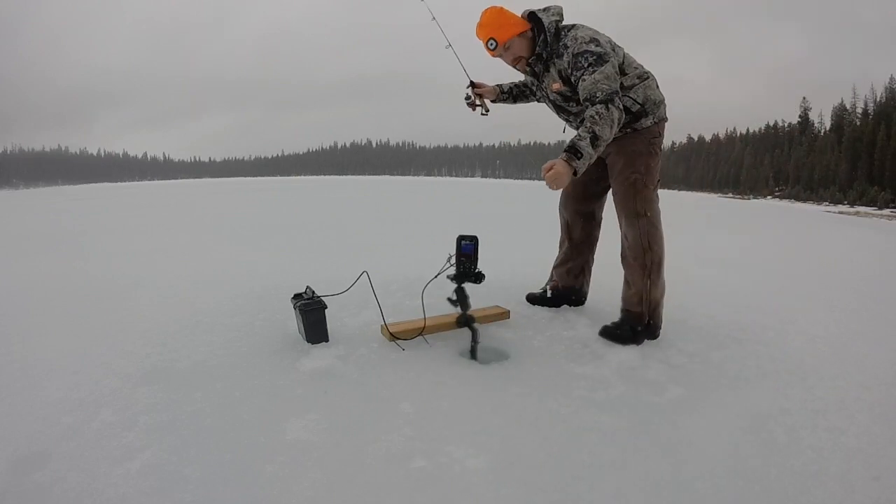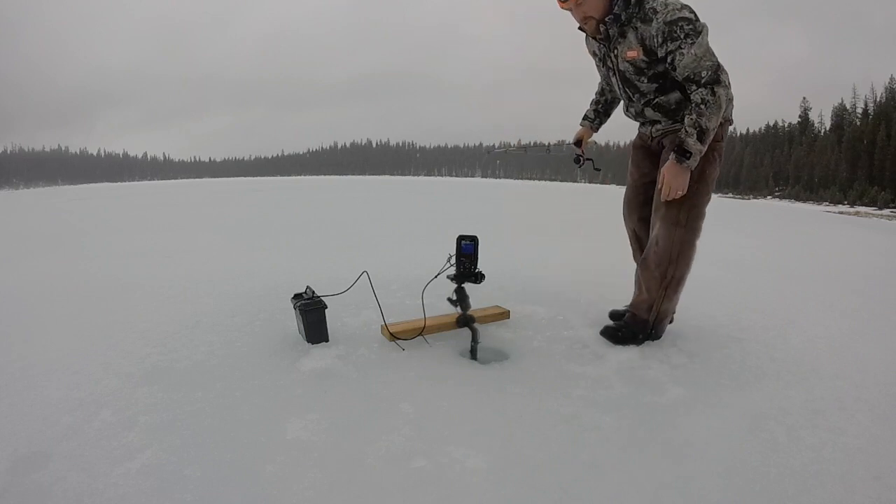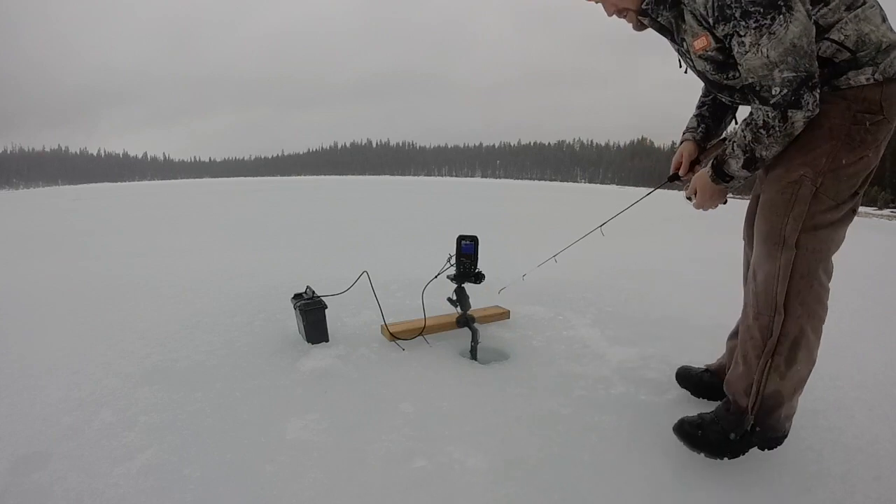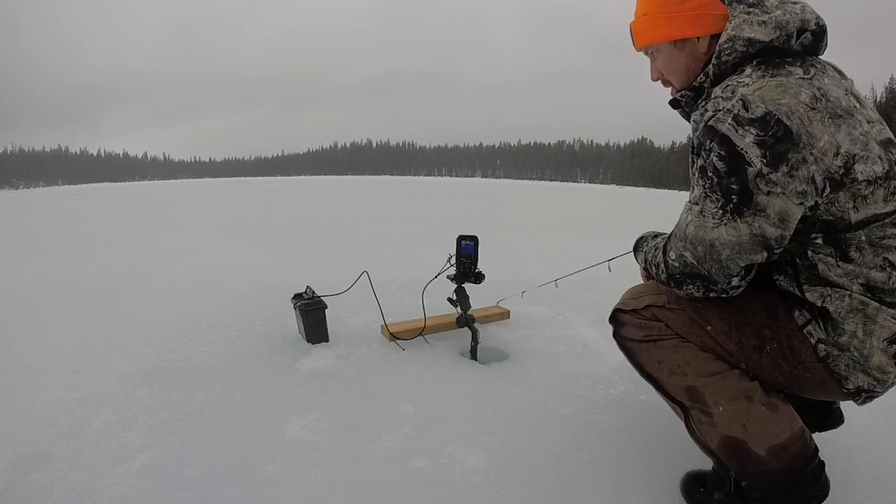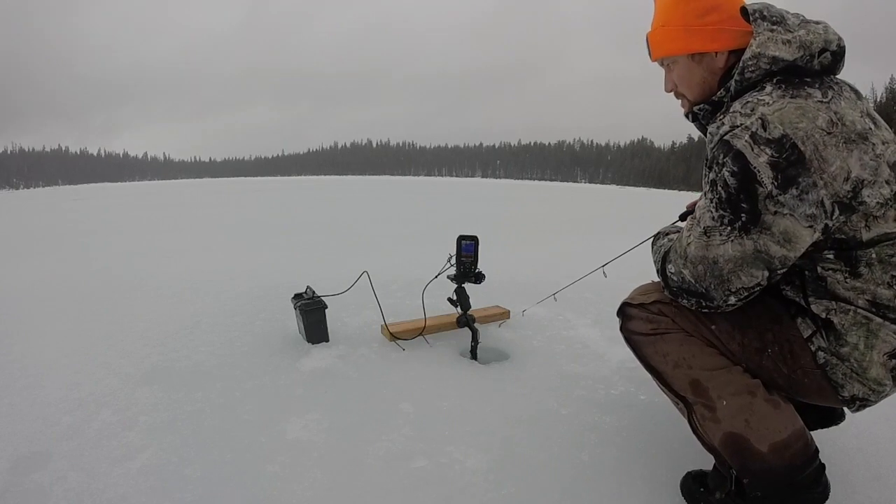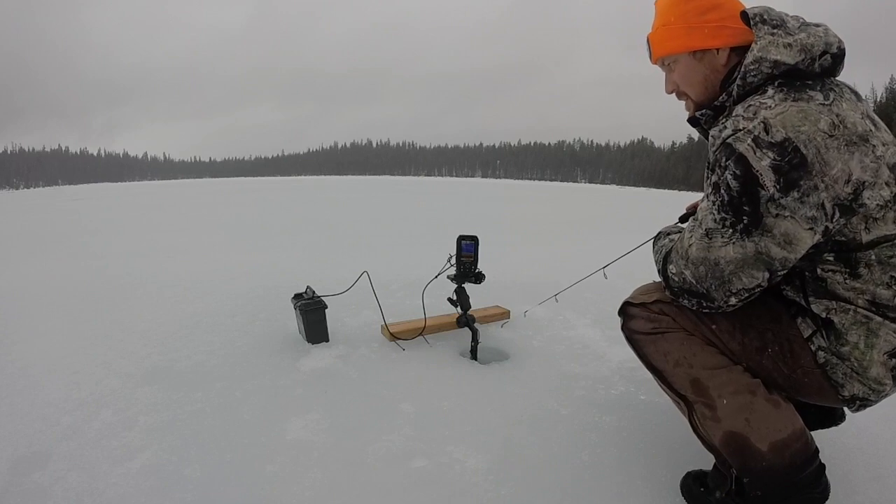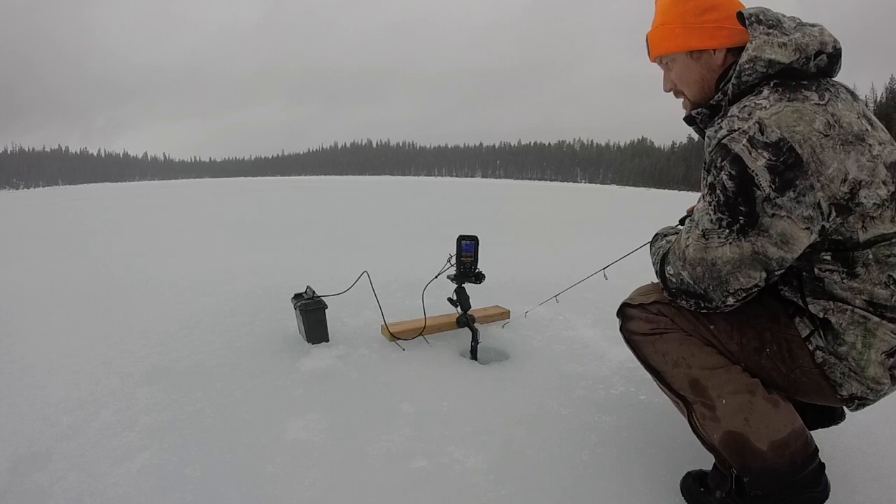So today I'm just focusing on jigging with the fish finder. I haven't marked any fish yet, but I've started. I'm in a different spot. I'm a little closer to the truck instead of cruising all the way across the lake. It's been raining and warm.